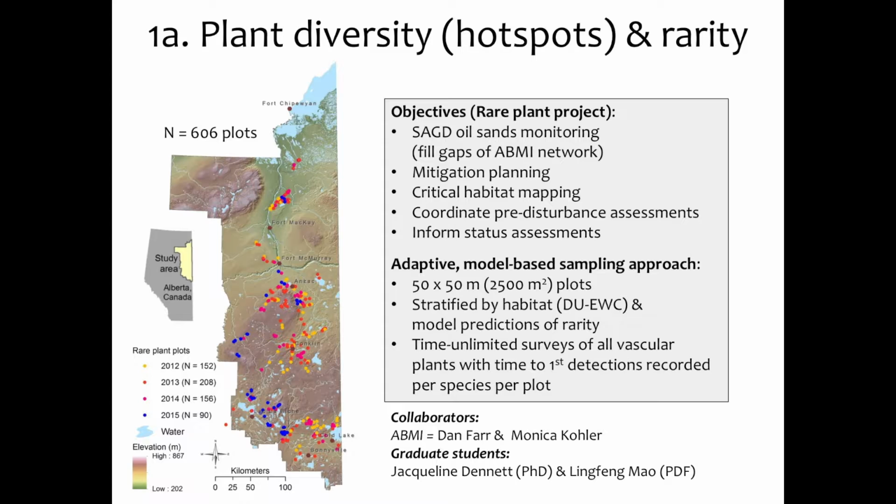And the overall objective of that project is, monitoring in the SAGD in situ to fill gaps that ABMI is not able to measure, mitigation planning and habitat mapping, coordinate pre-disturbance assessments. So there's a lot of work done prior to developments. Pre-disturbance assessments are done to assess the ecosite and rare species.